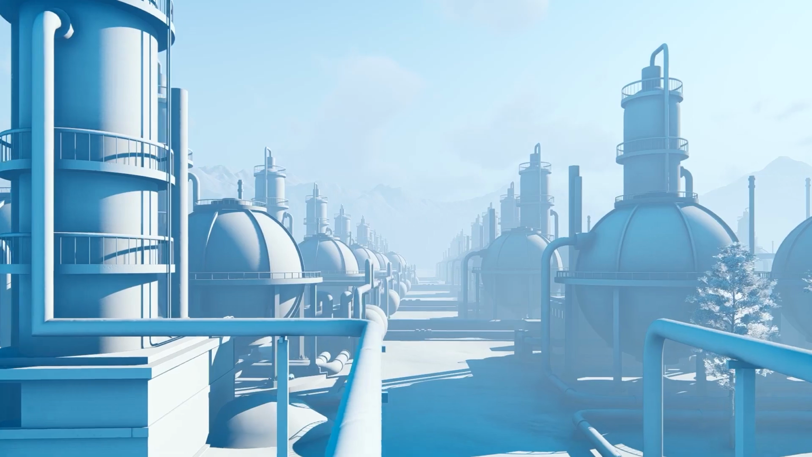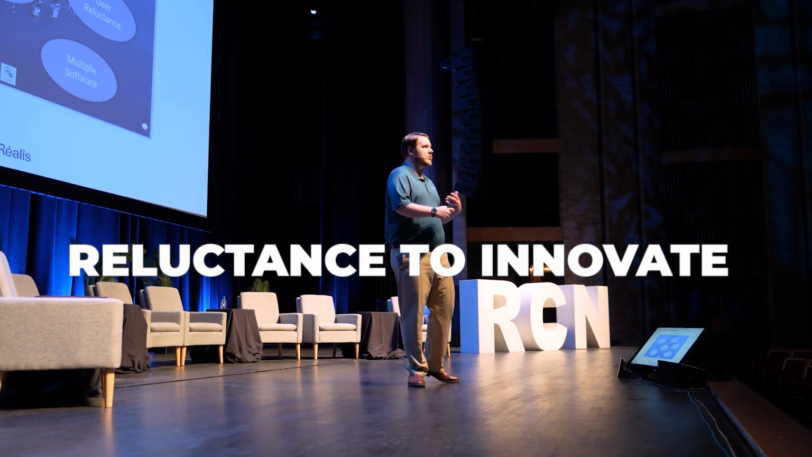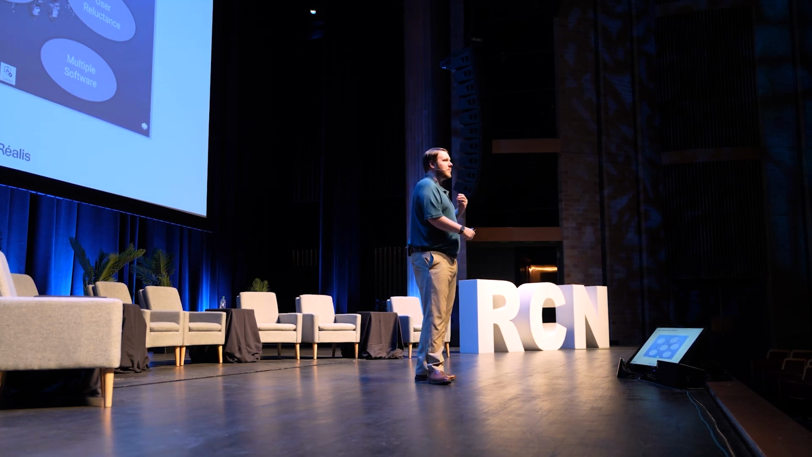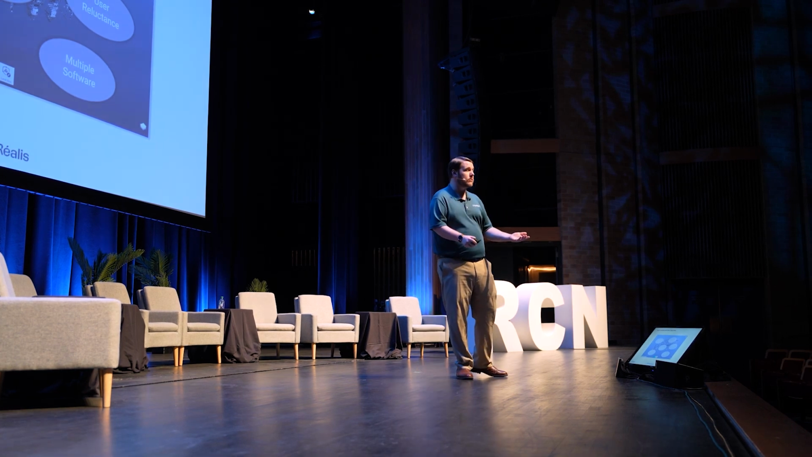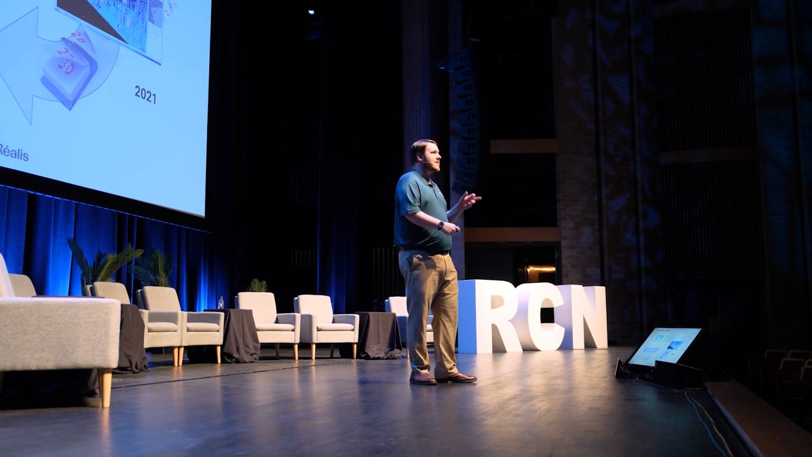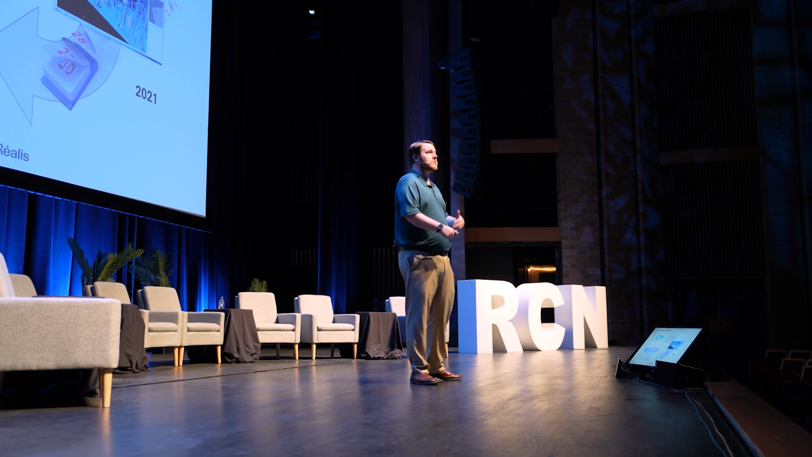Of course, with any kind of implementation, the first thing that you're going to have to get past is the reluctance to innovate. The users of the data sets, they've been doing this for a while. They know the processes. They just want to be able to do them faster. They don't necessarily want to do them different. So what do we offer? A streamlined single architecture workflow in one piece of software, providing fast and accurate deliverables for not only project collaborators, but also for clients.